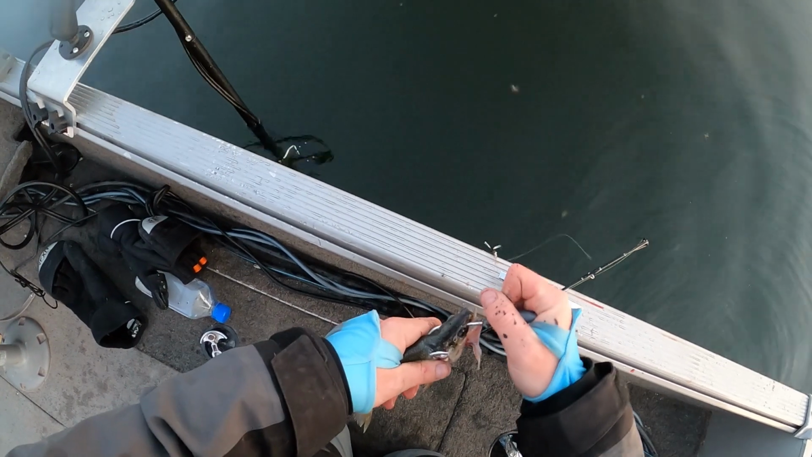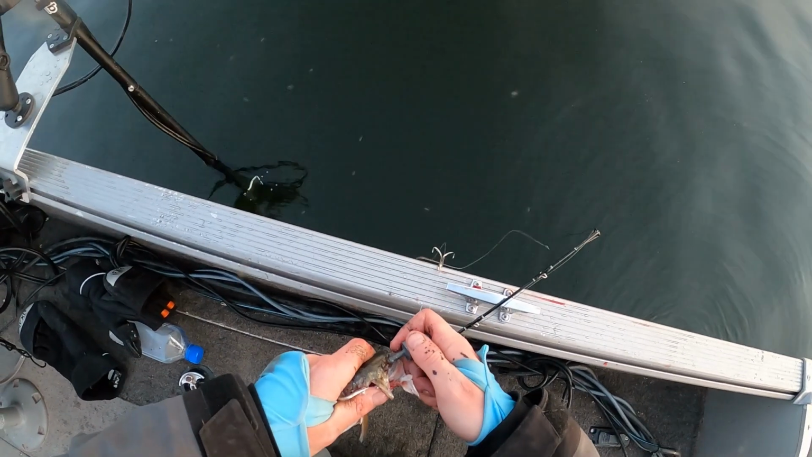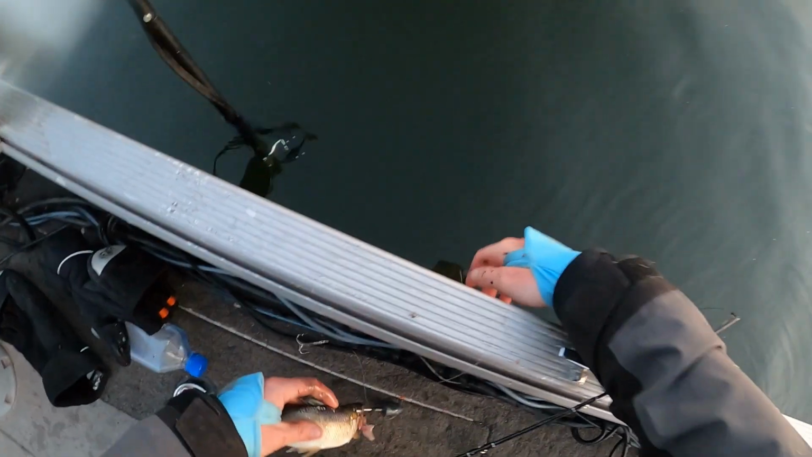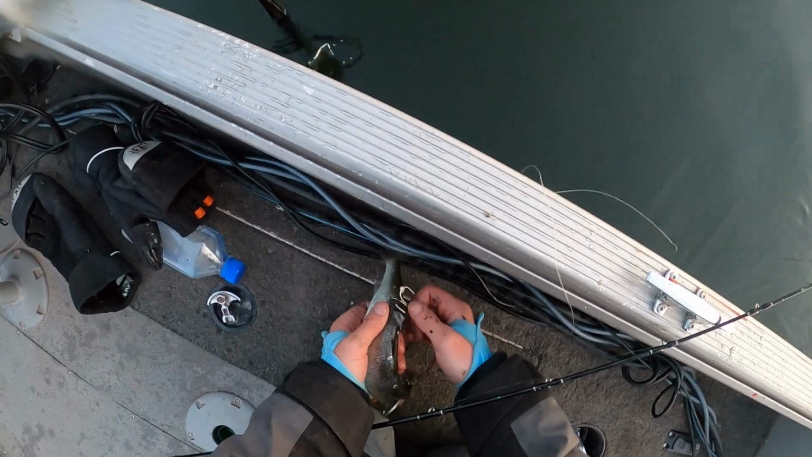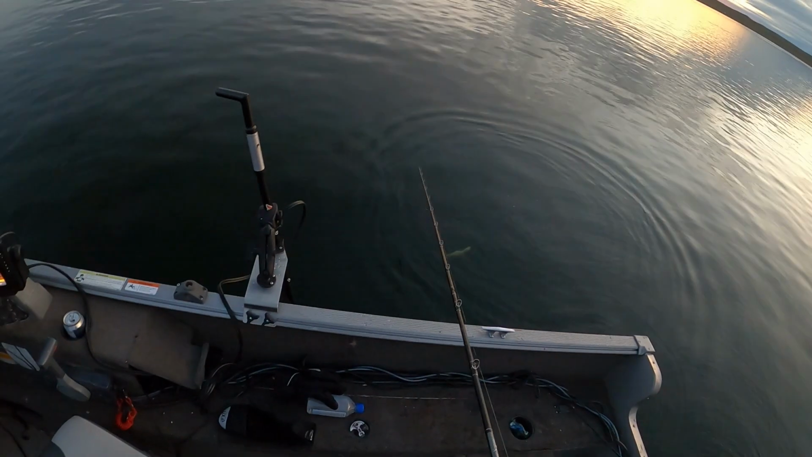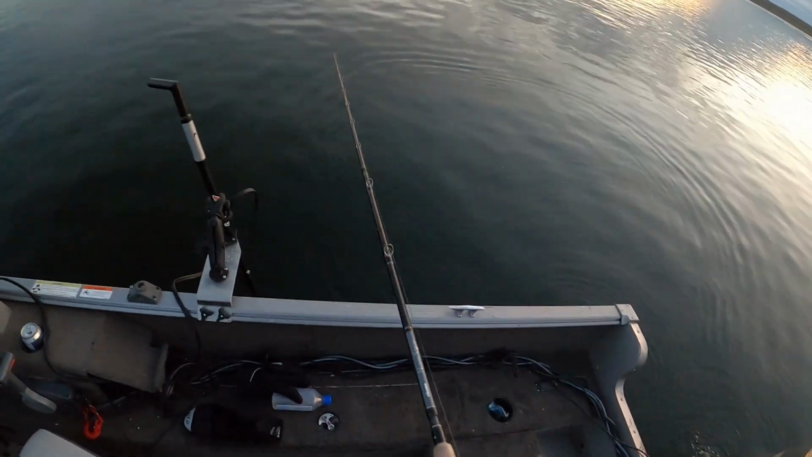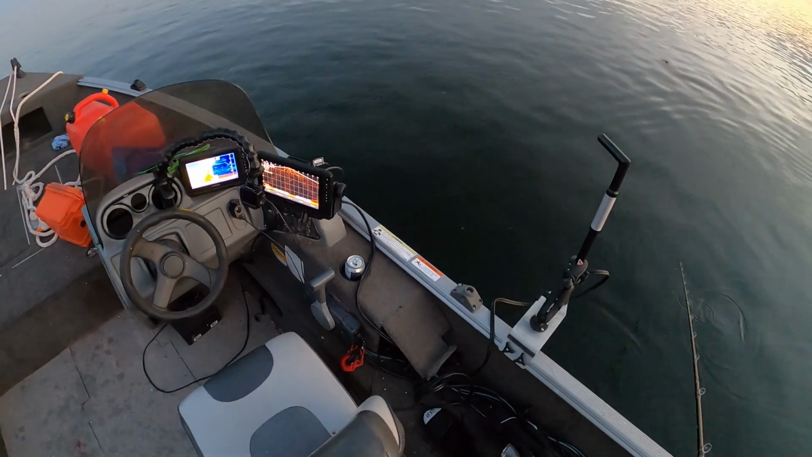Okay, I think we'll try hooking them in the back like your standard. Yeah, this is a massacre. Then we'll hook them in the tail region again. Okay, there it is again. Man, that was cool, setting the hook like that. Felt like a god, like a king.